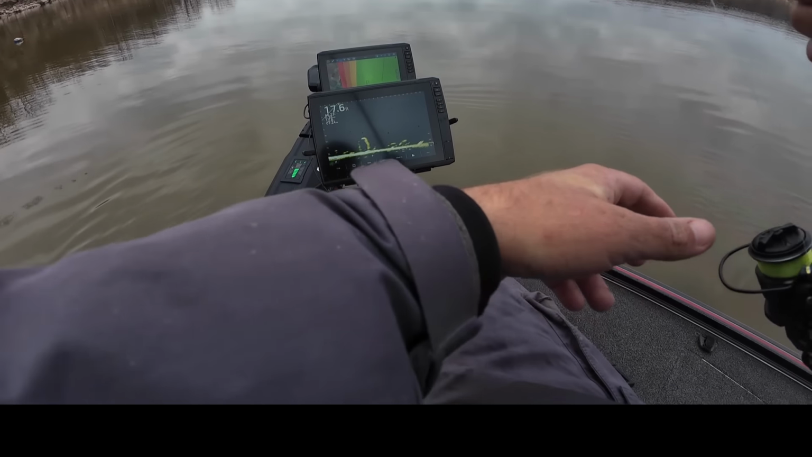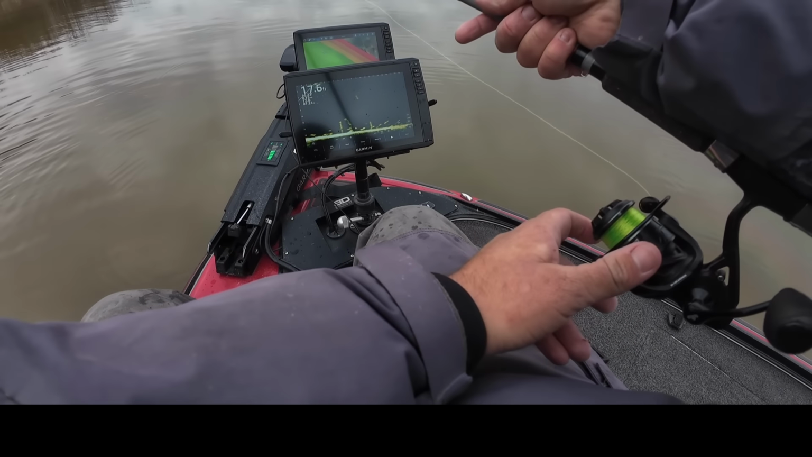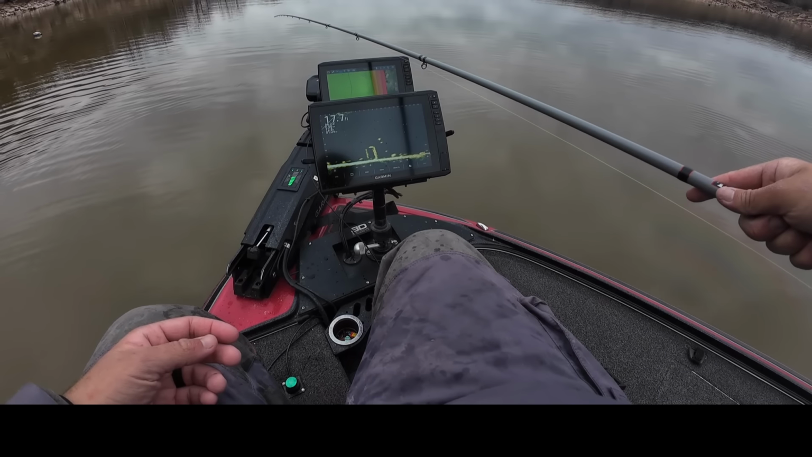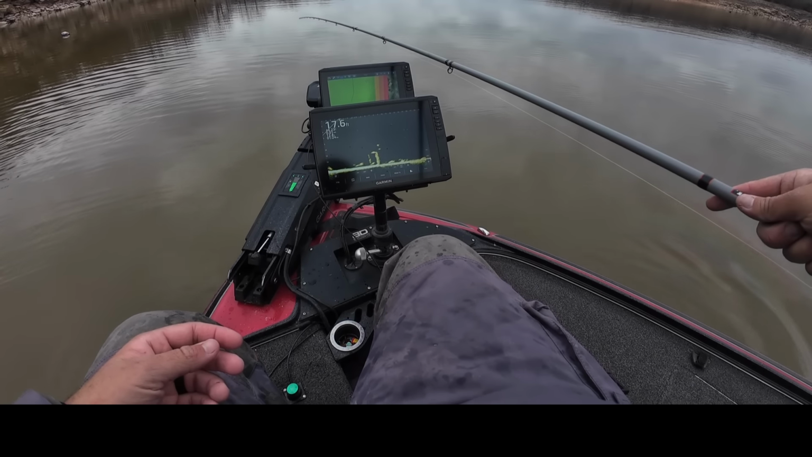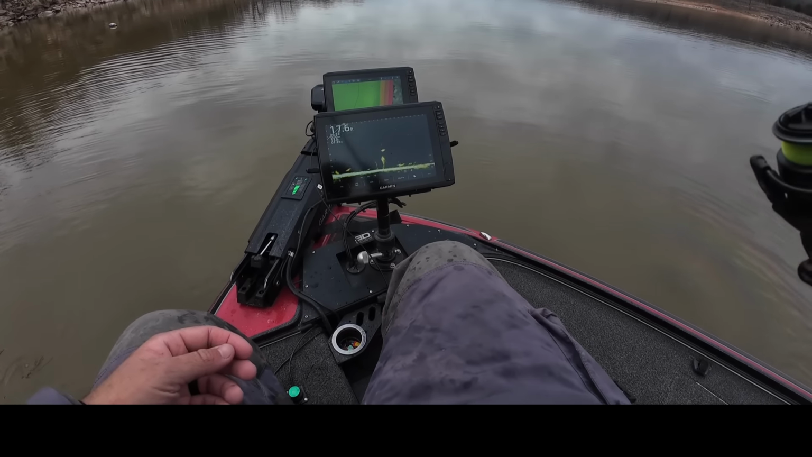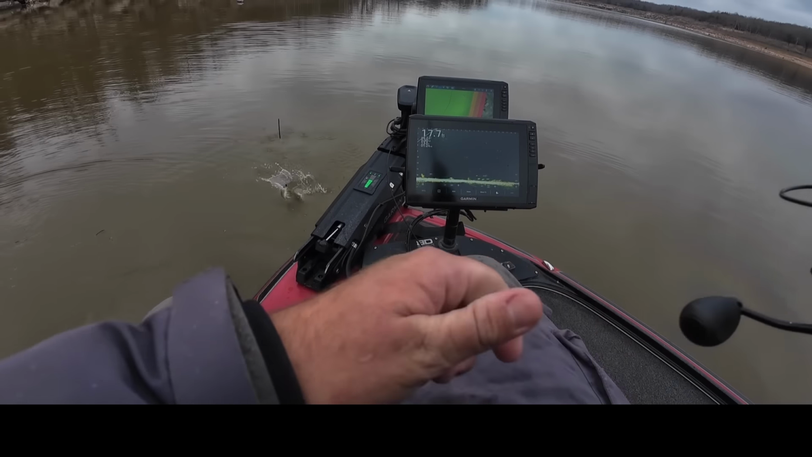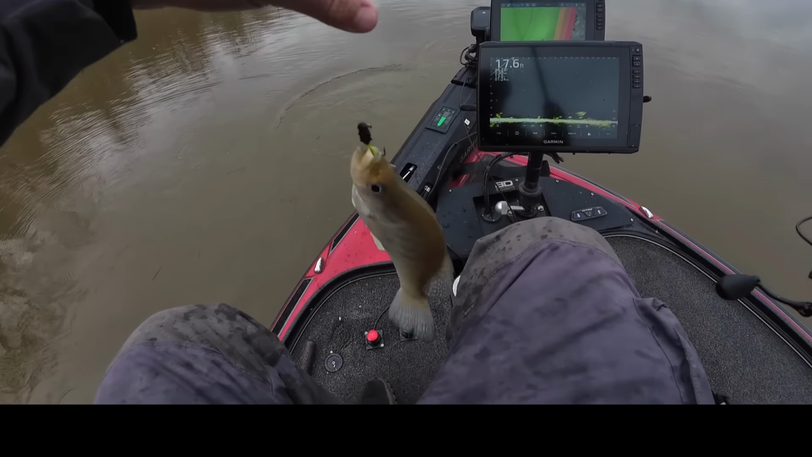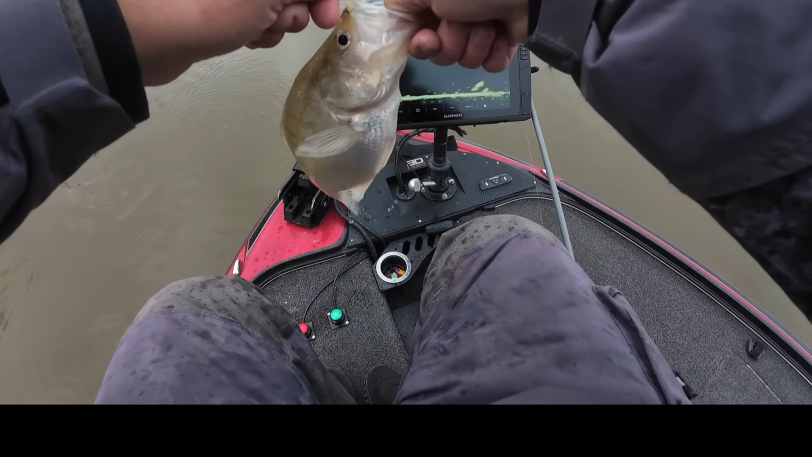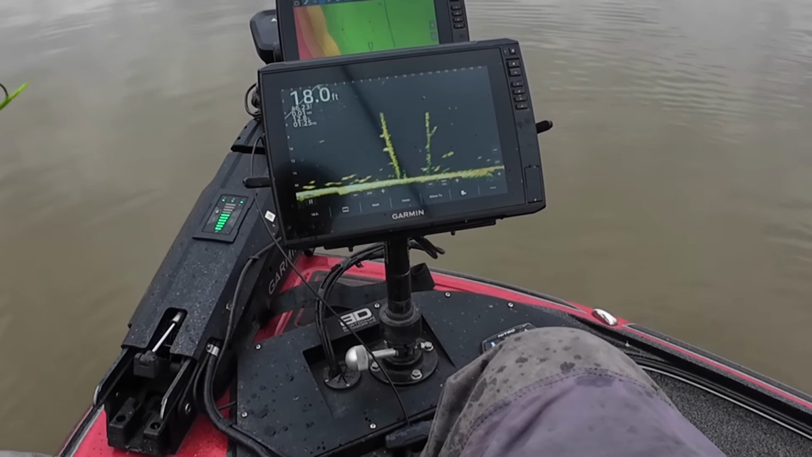Okay, it looks like we got a crappie here. He's deeper, sitting still. He's just too good looking not to be a crappie. So let's see if he's hungry. He's sitting right on the very top of that tree. Fish on. That's a crappie for sure. Yep. Just a good eater. There you go. Got 2 on this tree.